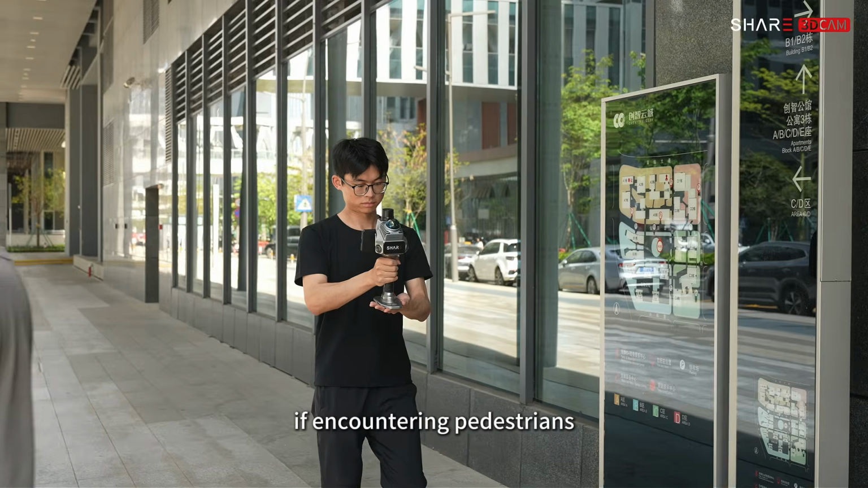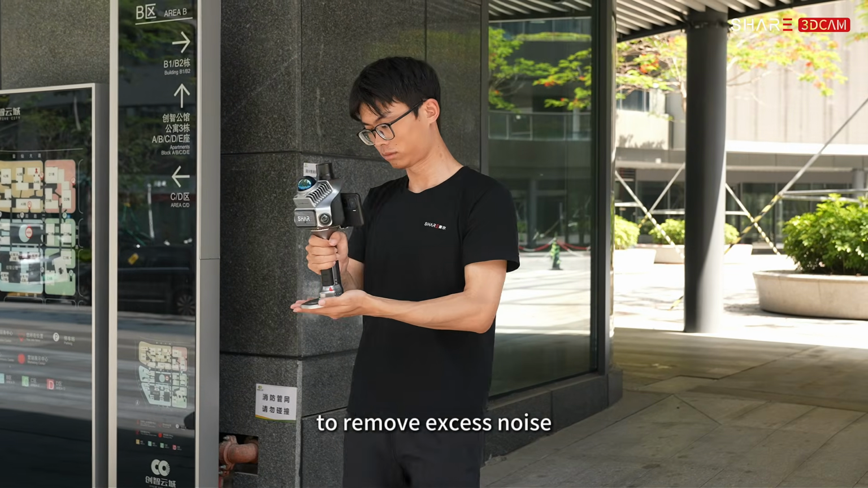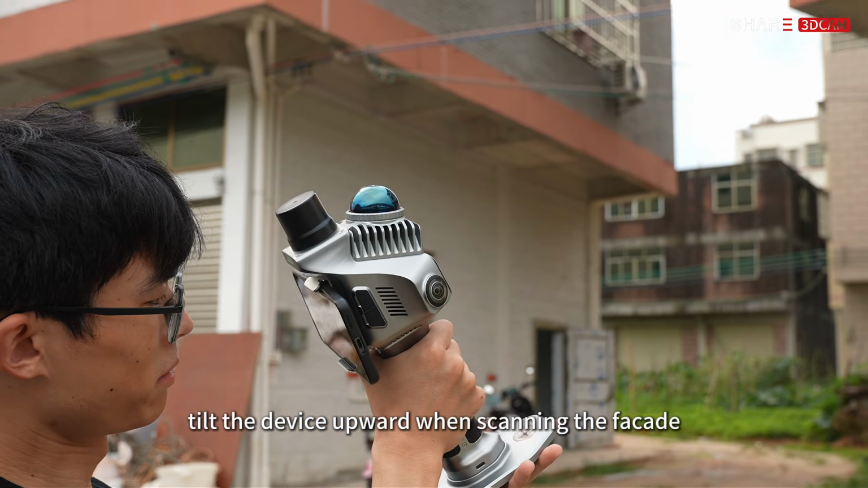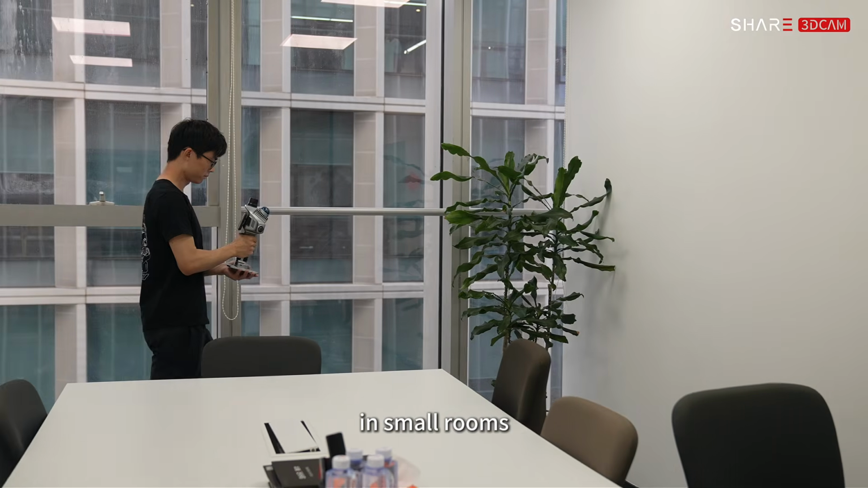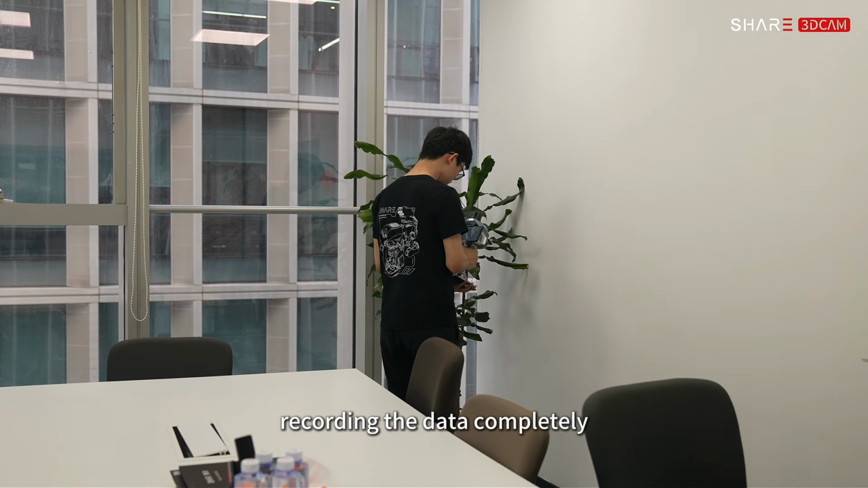If encountering pedestrians, wait for them to pass and scan back. To remove excess noise, tilt the device upward when scanning the facade. In small rooms, pause at each corner, recording the data completely.